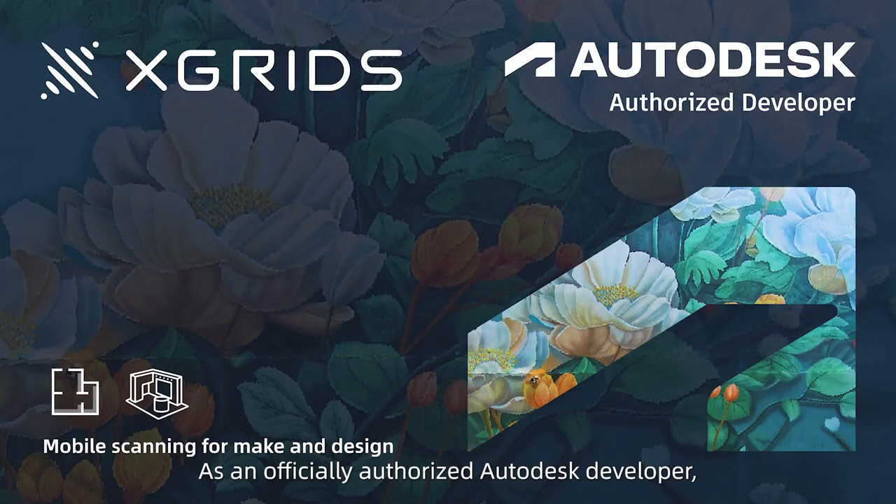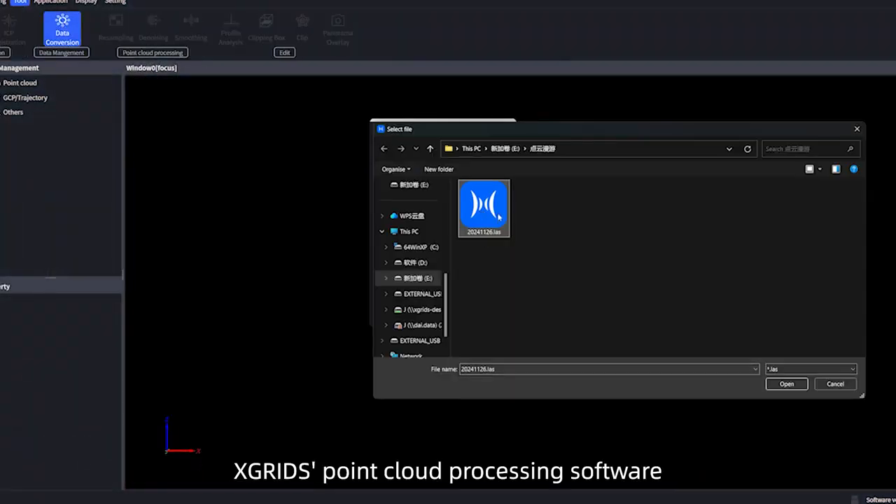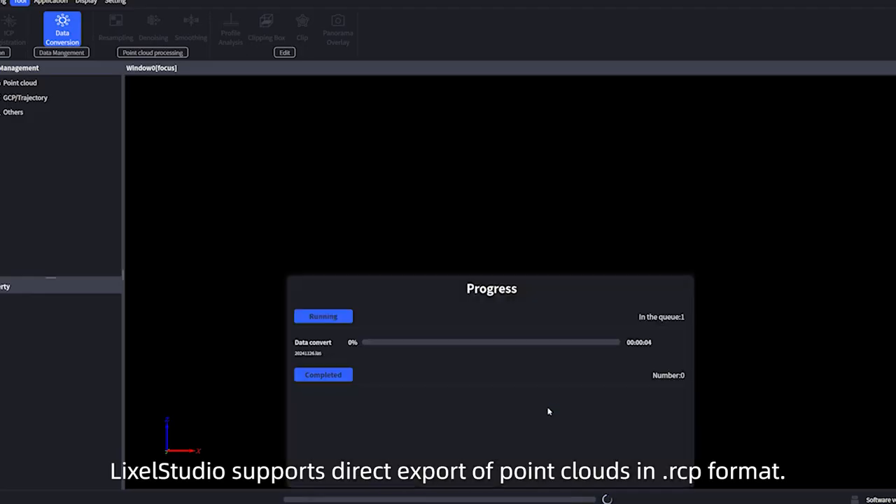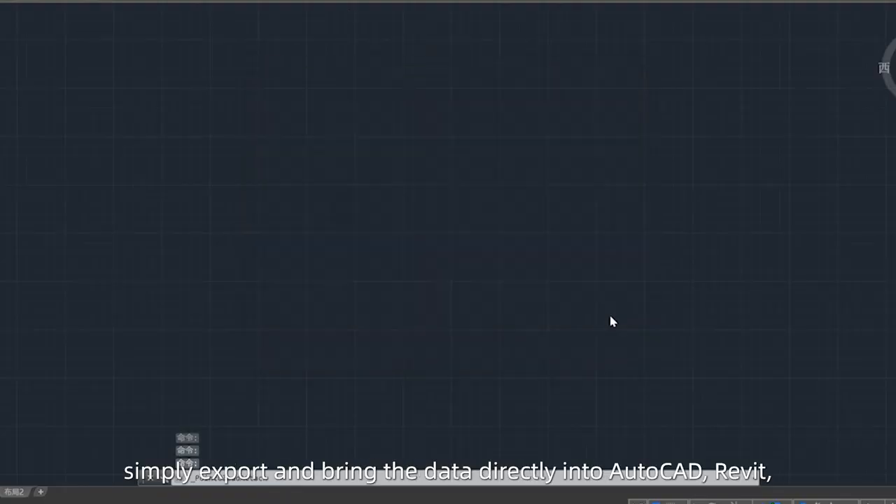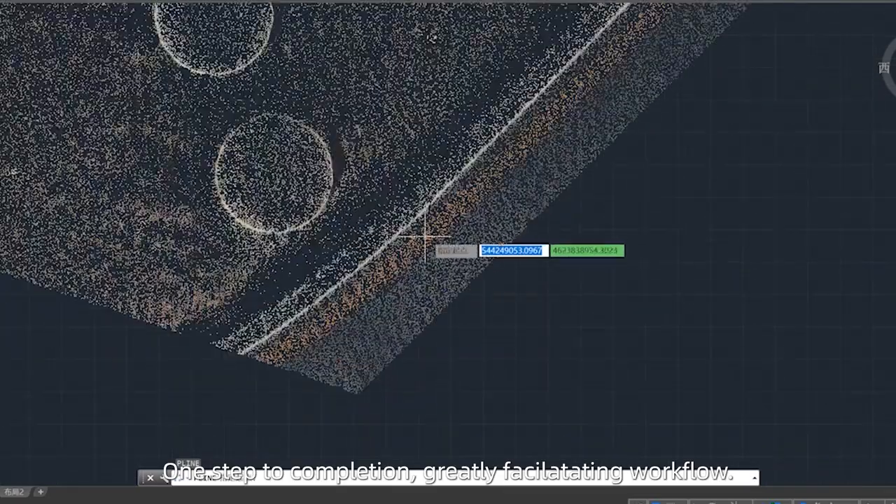As an officially authorized Autodesk developer, XGRIDS' point cloud processing software, Lixel Studio, supports direct export of point clouds in .rcp format. No need for third-party tools, simply export and bring the data directly into AutoCAD, Revit, and other Autodesk software. One step to completion, greatly facilitating workflow.